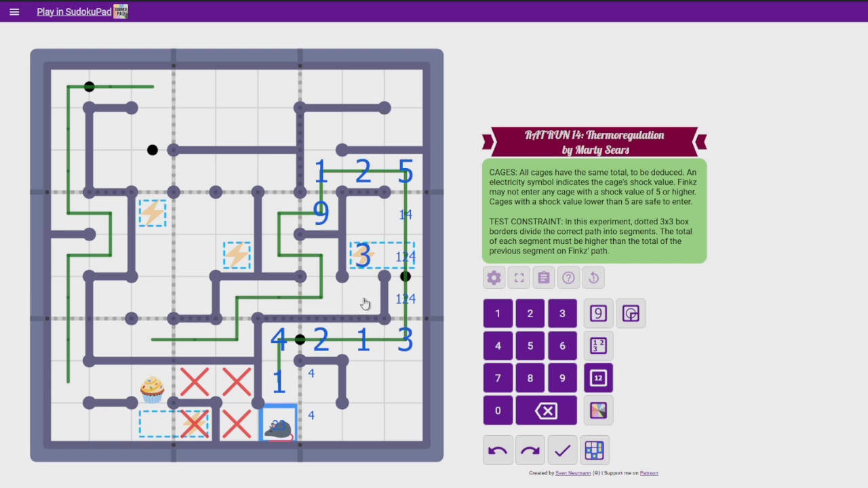Well, one thing is we know some info about the cages now. So the cages either add up to 4, 6, or 7. So this is a 4, 6, or 7. That is a 4, 6, or 7. And these add up to 4, 6, or 7. If they add up to 4... or sorry, not 4, 6, 4, 5, or 7. Nice math, Eve.